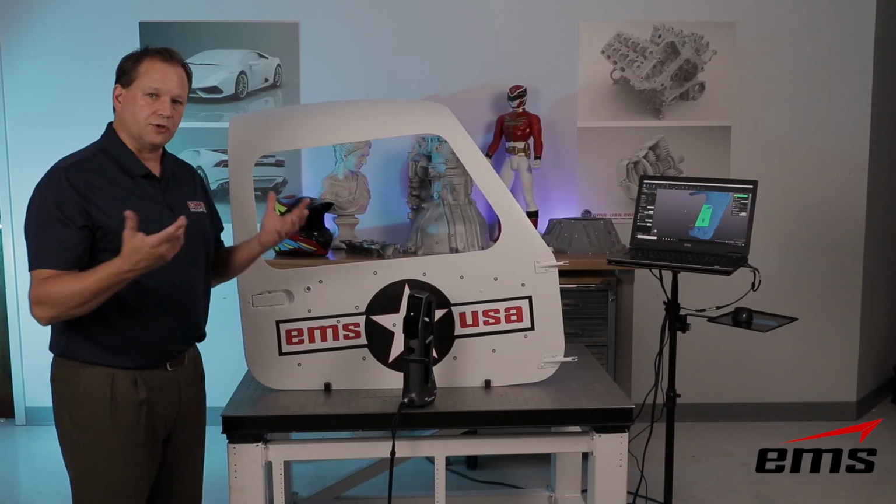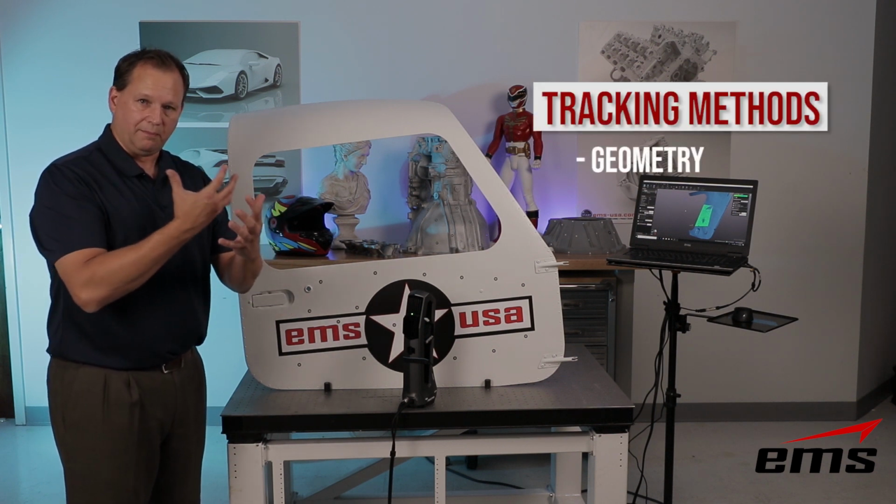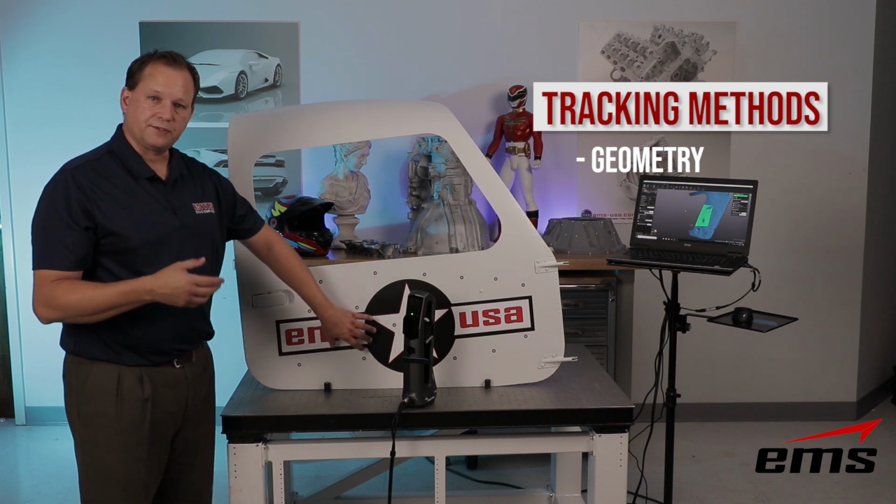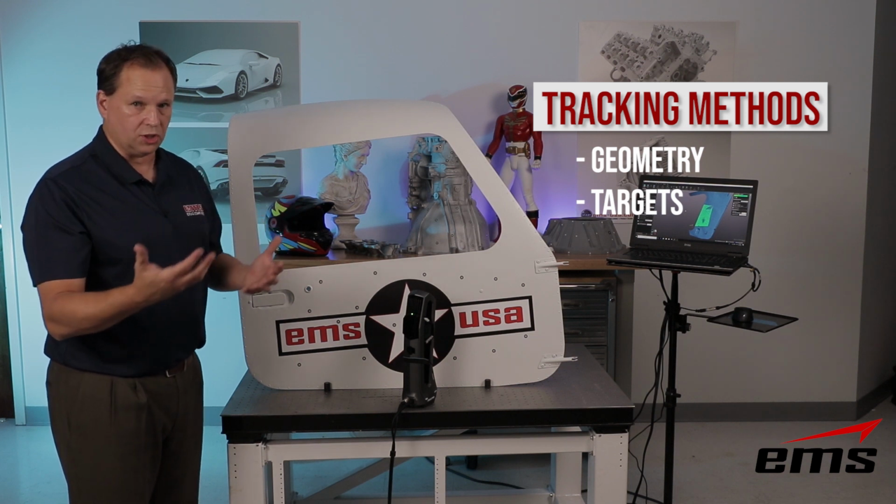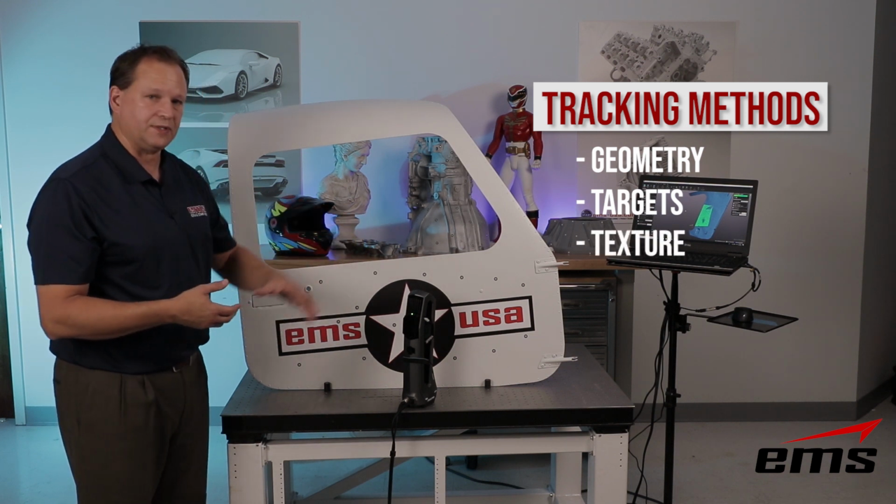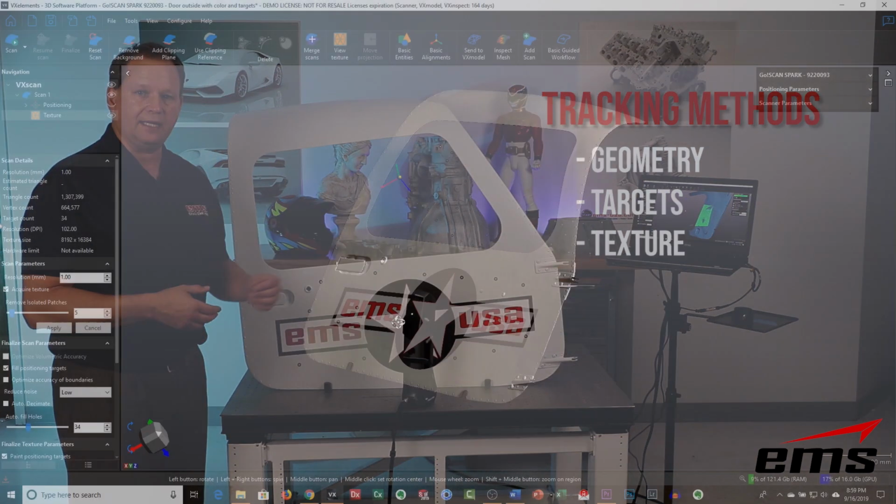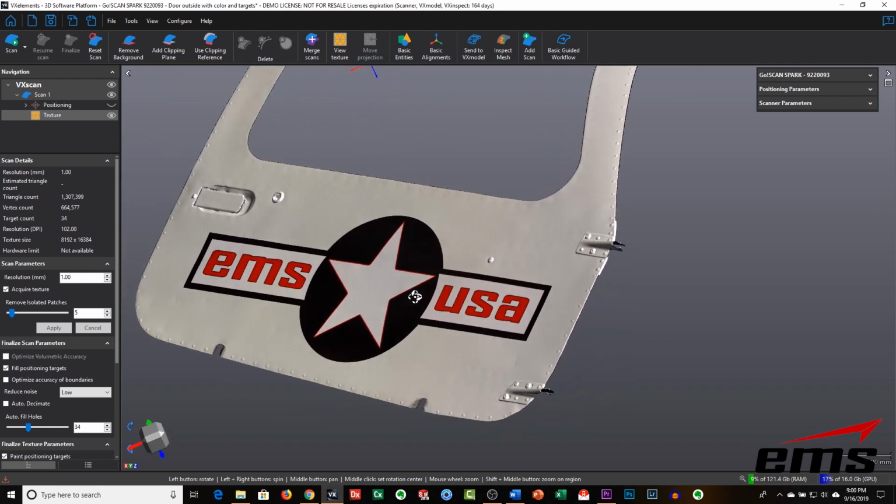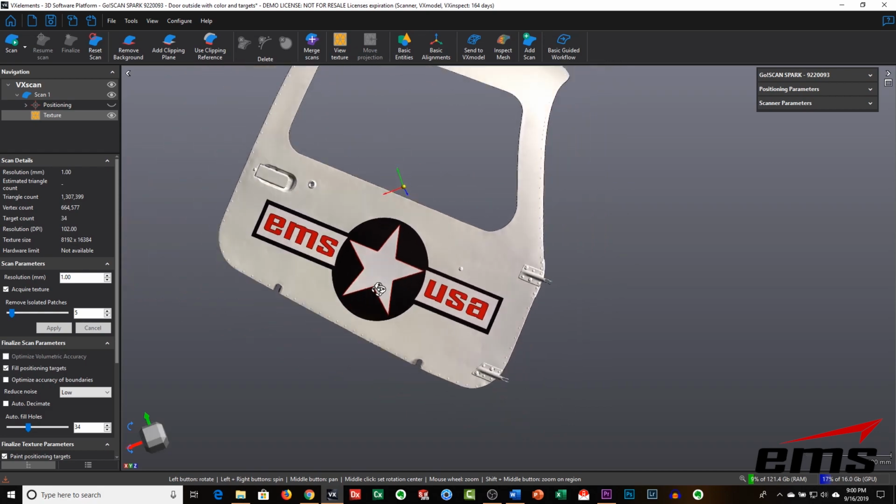So again, there's 3 ways to scan. Geometry only, where it's just looking and matching up the 3D shape as it moves along. The second way is targets and geometry, or just targets. And the third way is texture. So if you do have enough texture, even on a flat surface, you're able to lock on that and scan it. So it does give you a lot of versatility, and you can scan with or without the color for any of those 3 methods.